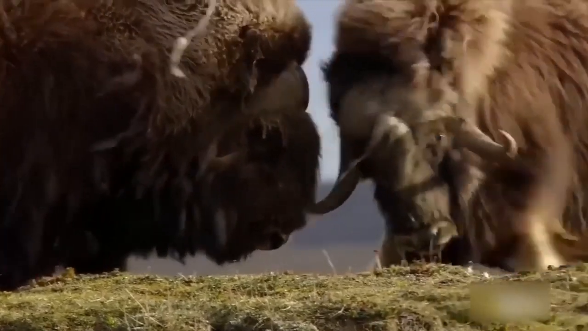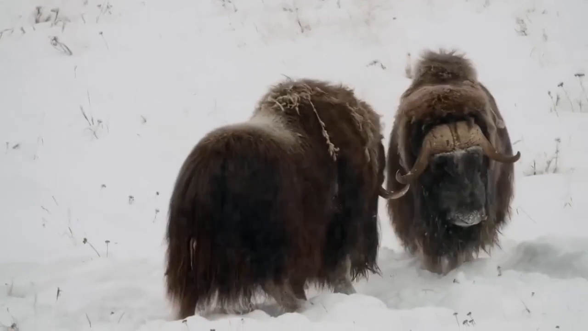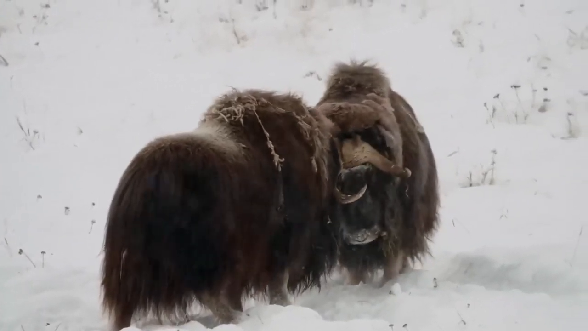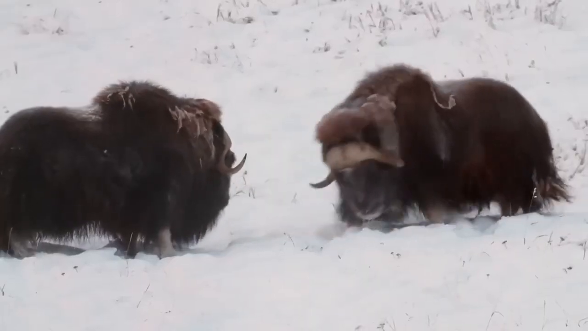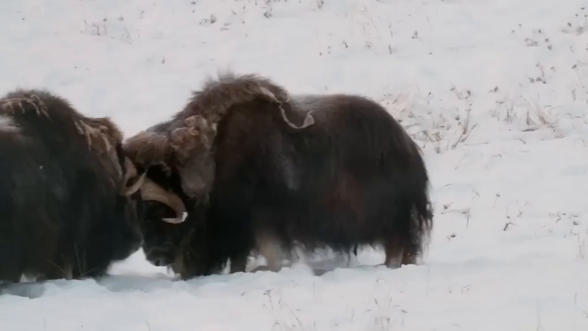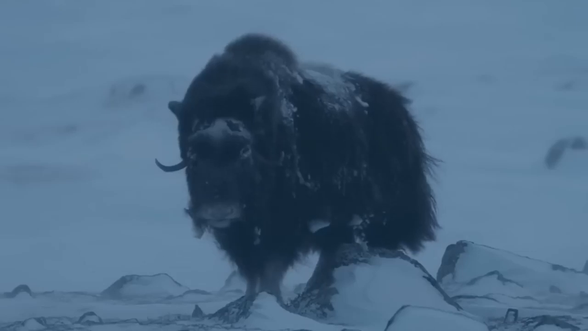One of the strongest and most violent creatures on Earth is the musk oxen. If you don't believe me, you should sometimes watch this animal fighting over harems. They are so heavy and aggressive that even the ground starts to shake when they fight. Now, you must be wondering why it's on the list.